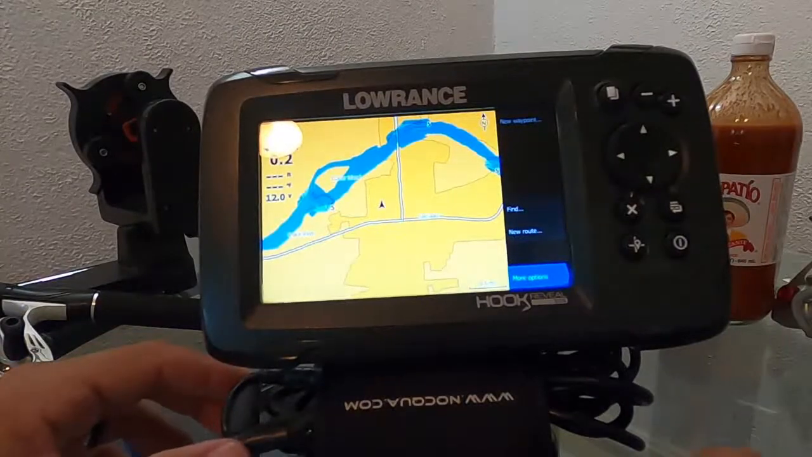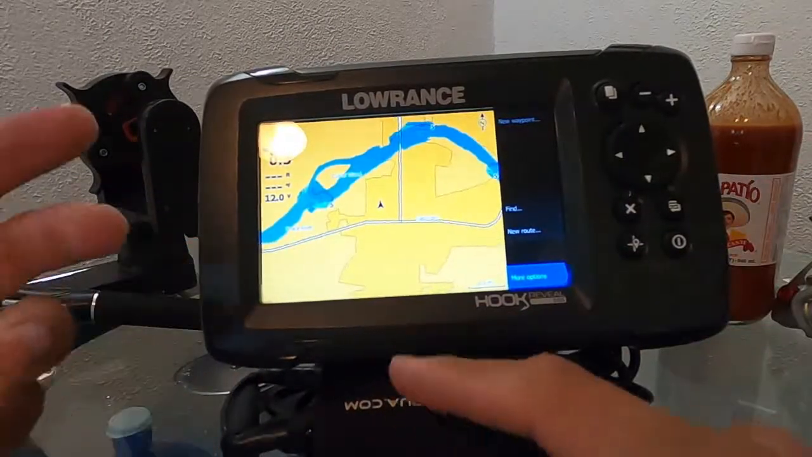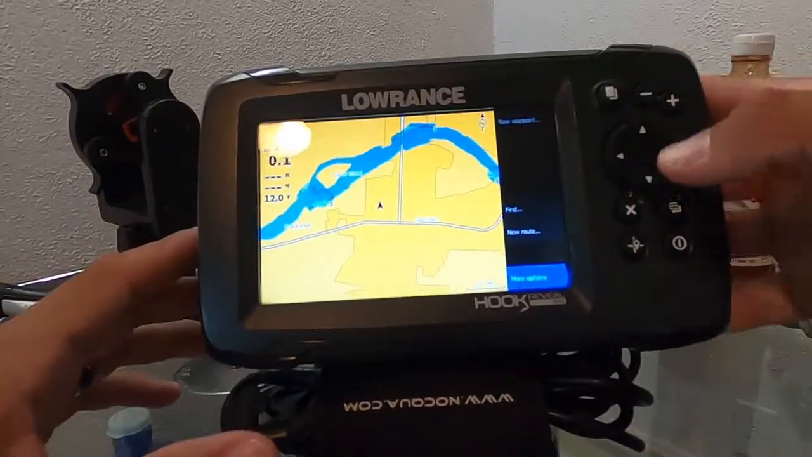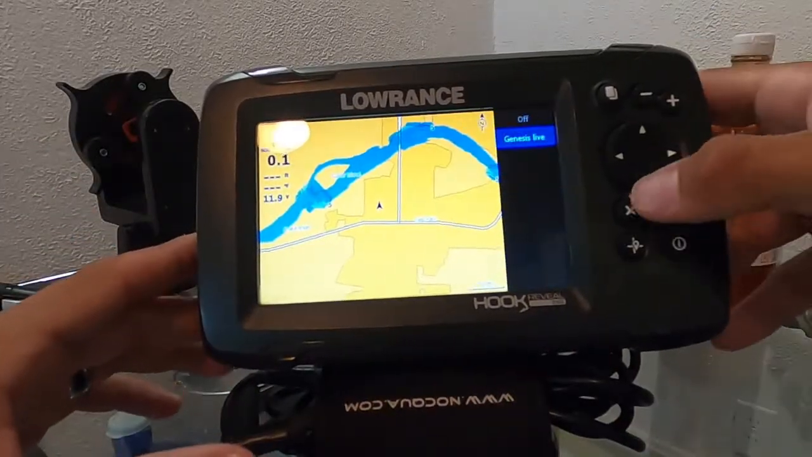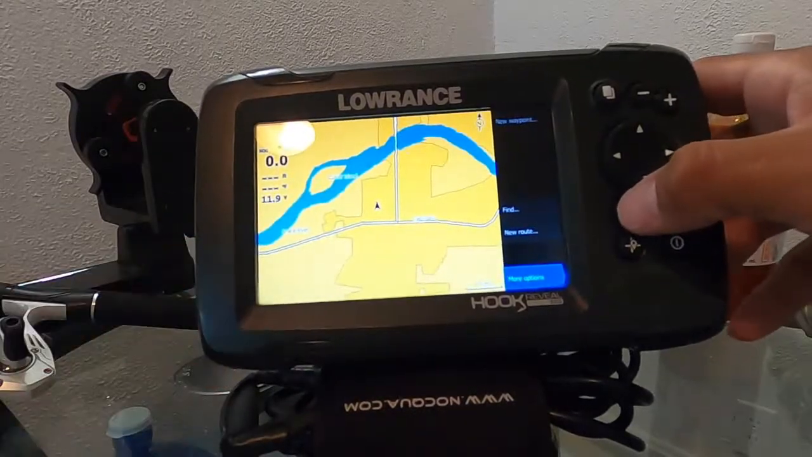But that's not what I bought this unit for. Yes, that's a great feature that I use. I love it. It's awesome, but it's not the reason I bought it. What I ended up buying this whole unit for was for mapping, and I told you guys that from the beginning. See, now they're gone.